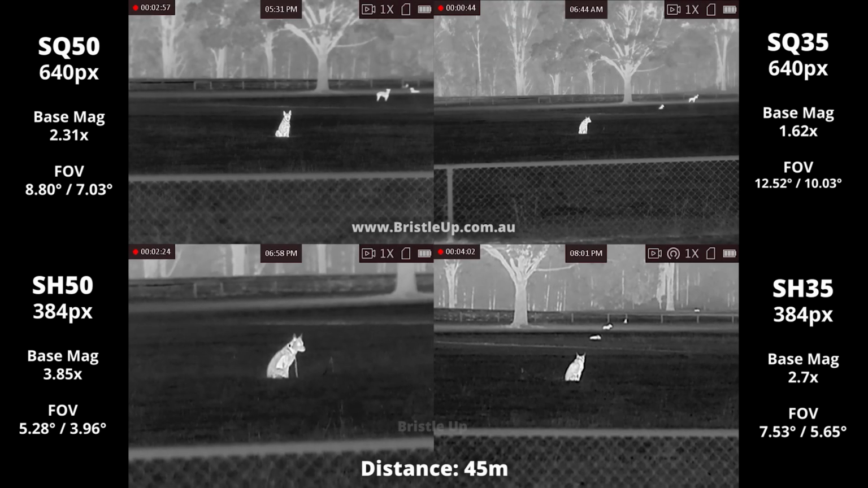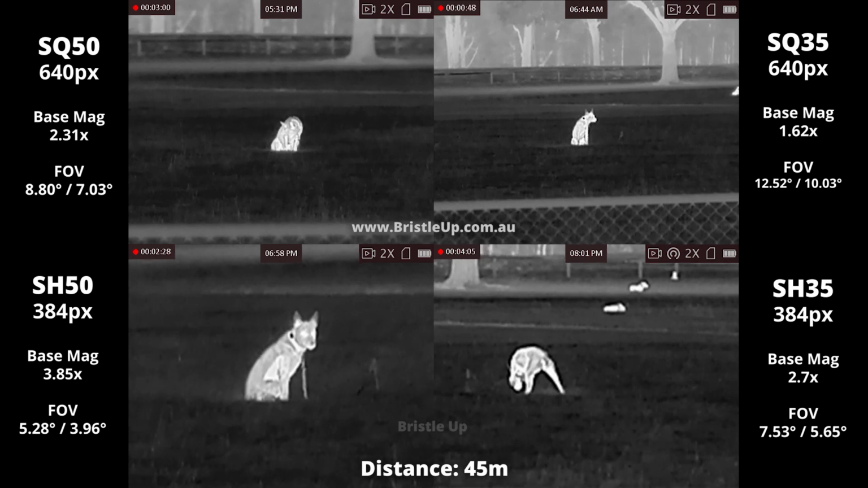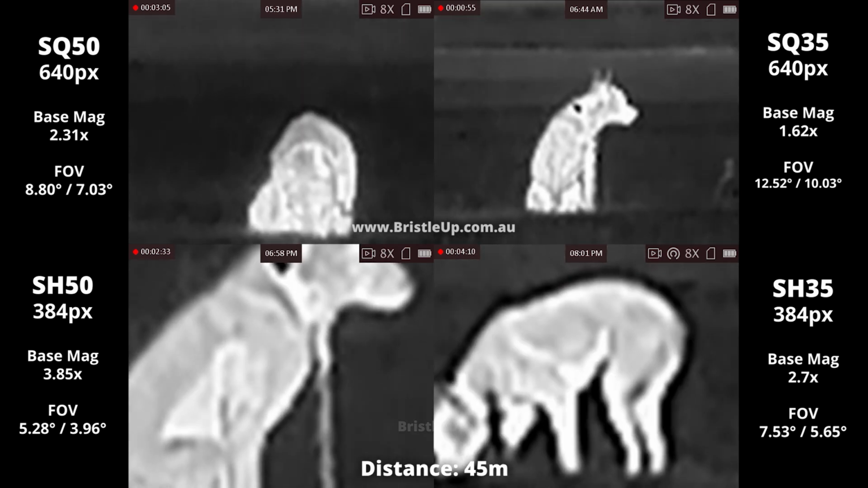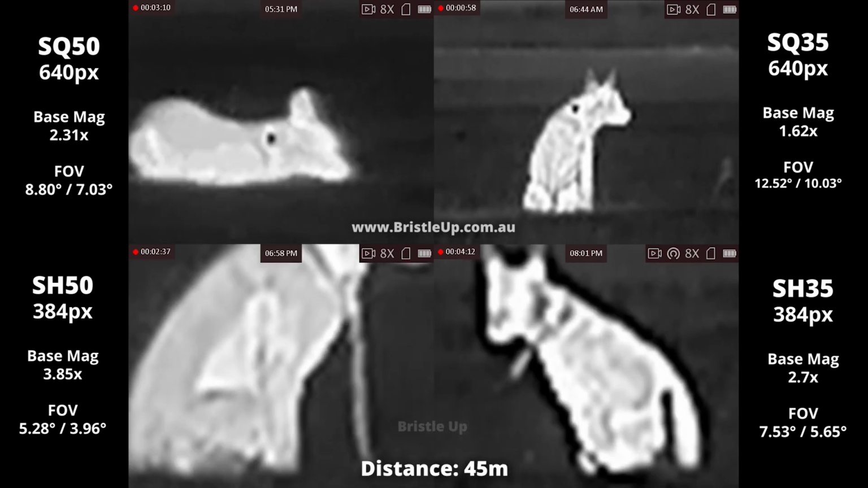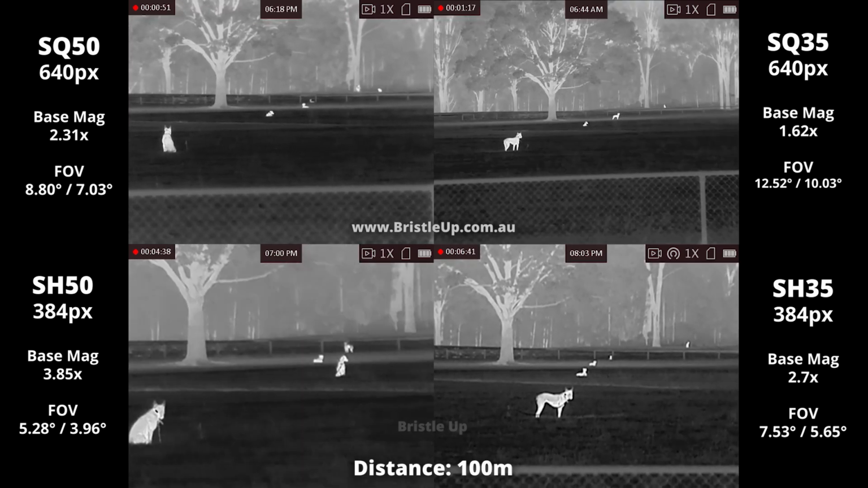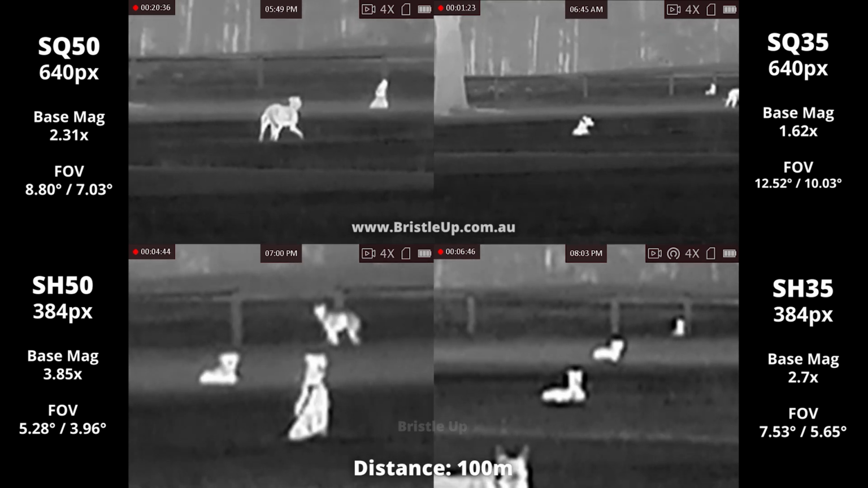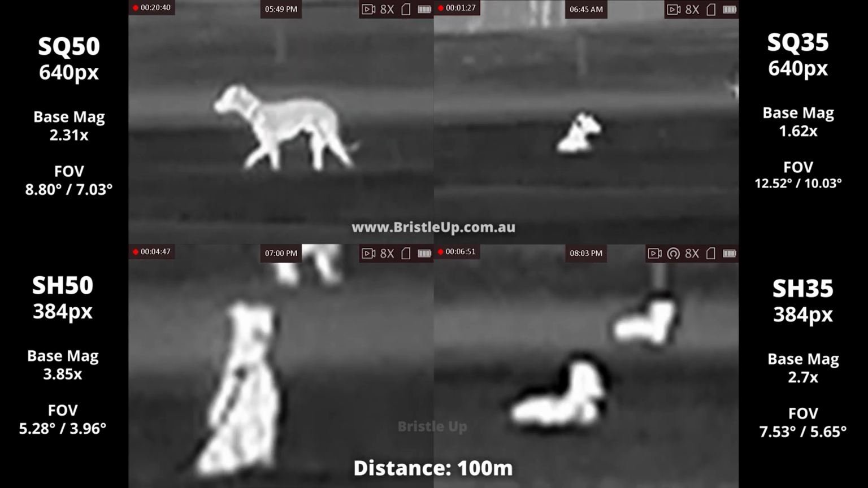To accurately show the image quality at different distances on each device, we have our dogs tied up out on a field. We have a dog at 45 meters, one at 100 meters, another at 150 and 200, then lastly a dog at 300 meters. They are small working dogs ranging from 15 to 20 kilos, except for the last dog at 300 meters, which is around 30 kilos. They are very happy and friendly dogs too, and we're all too happy to help us with the testing.